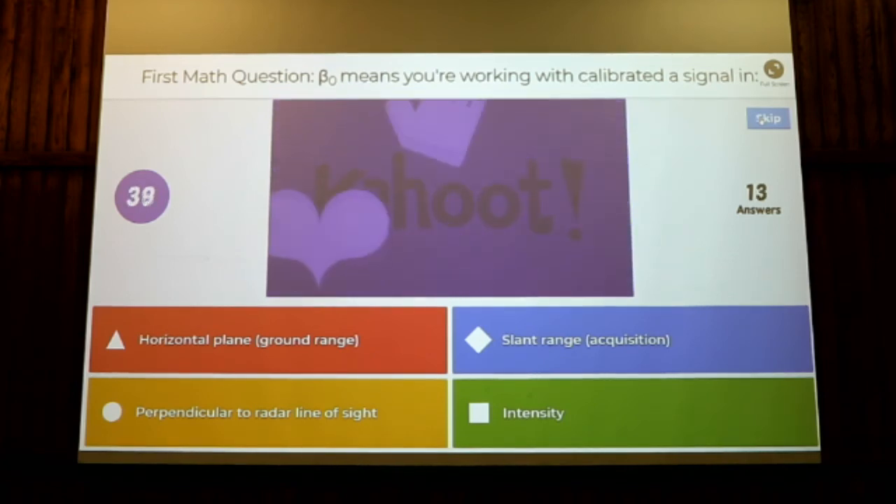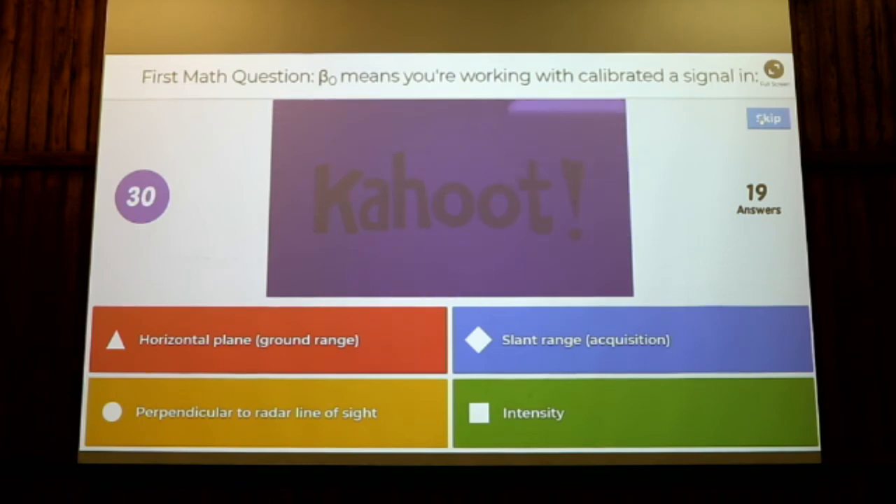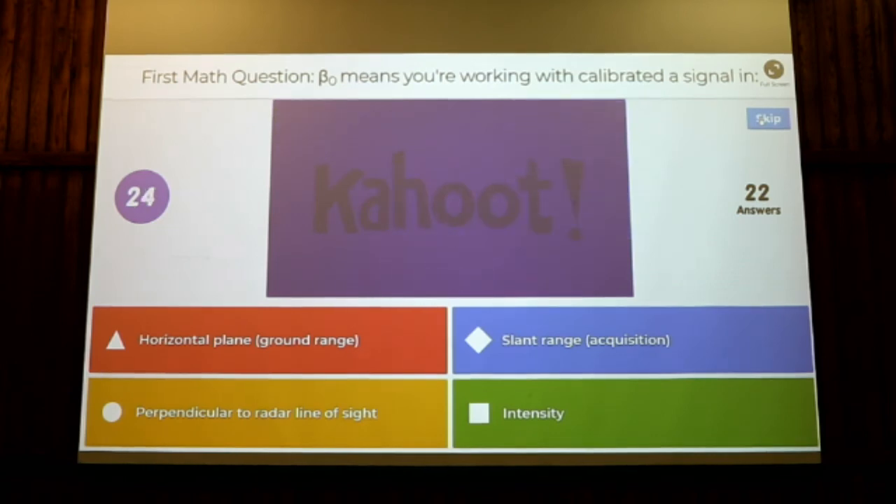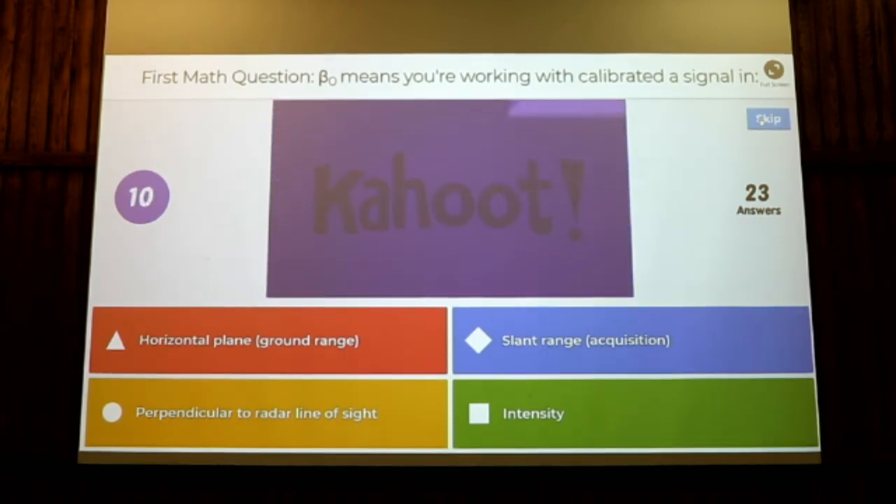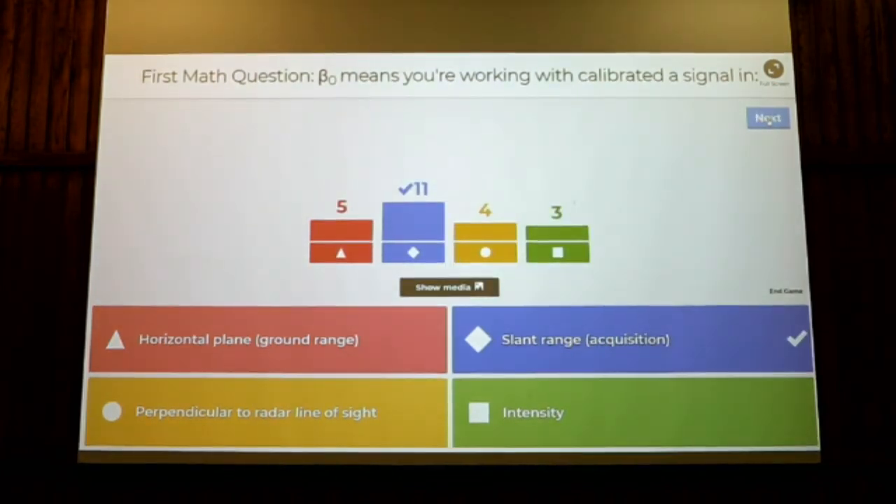So some are hard, some are fun. Sometimes there's more than one right answer. Everyone's got it? Okay, I'm gonna skip. Looks like everyone's answered. All right, so slant range was the correct answer, and 11 people got that.